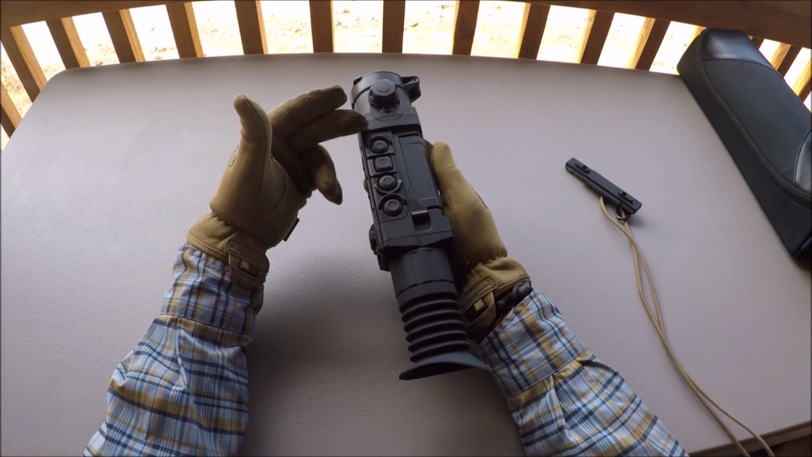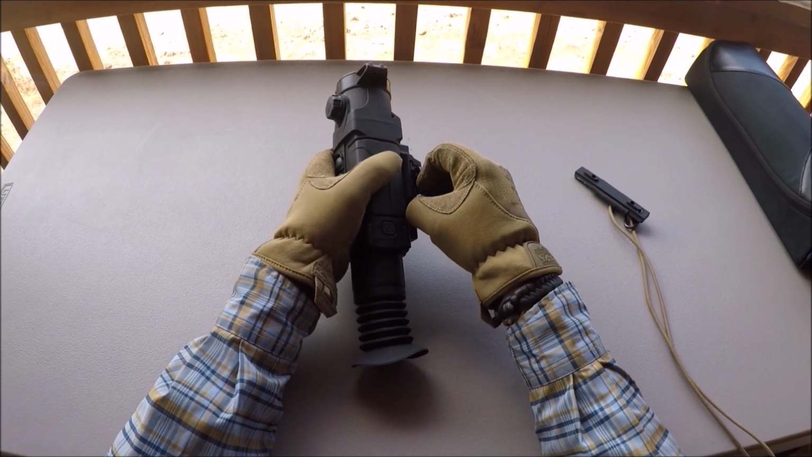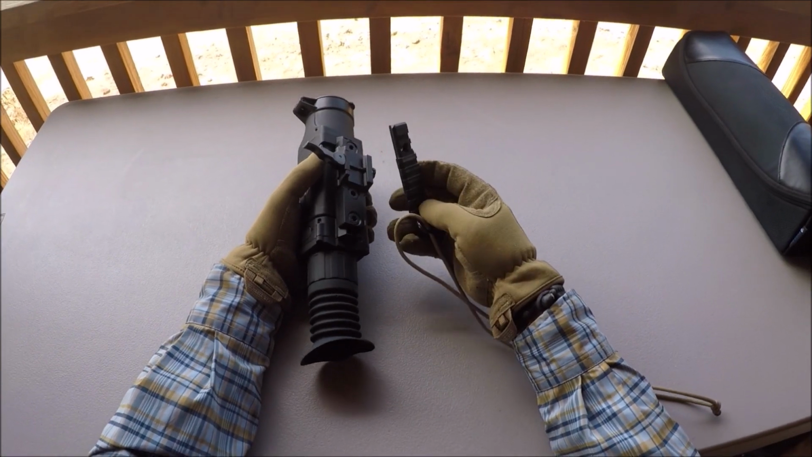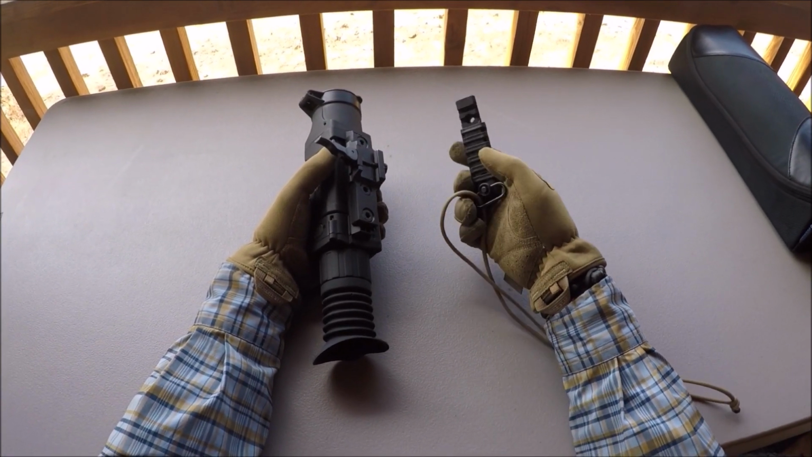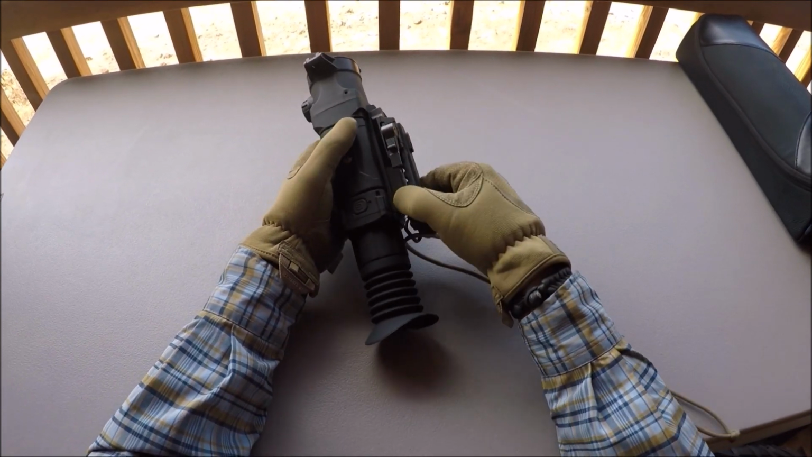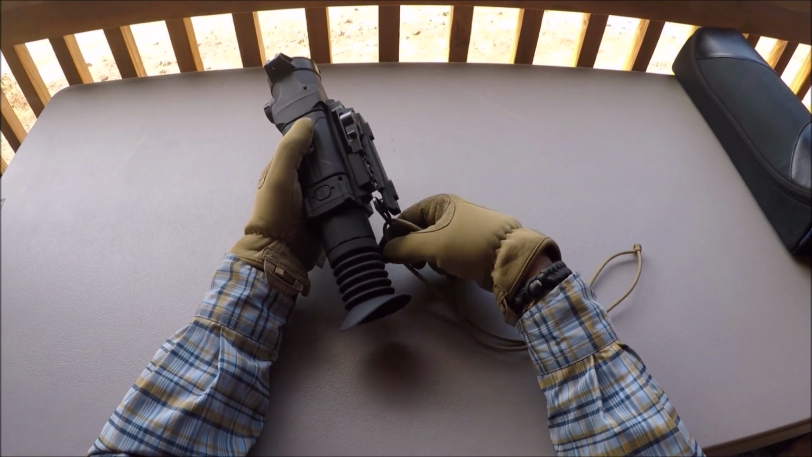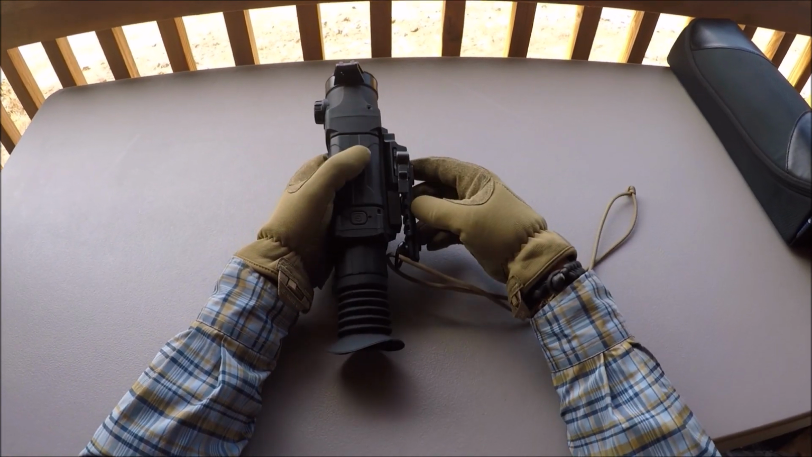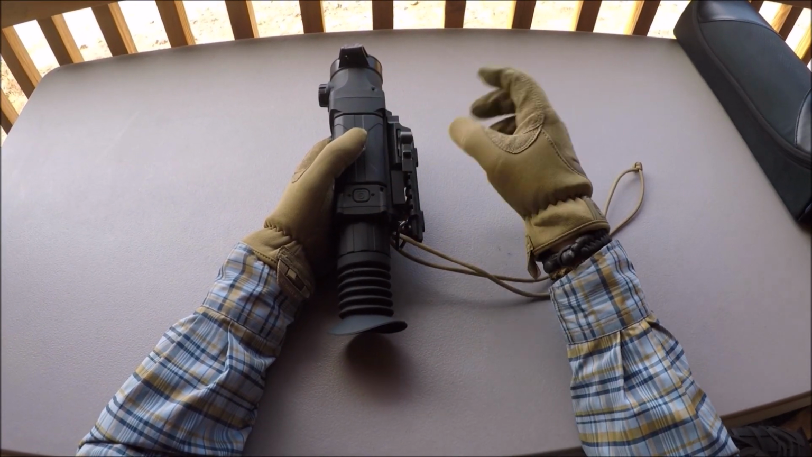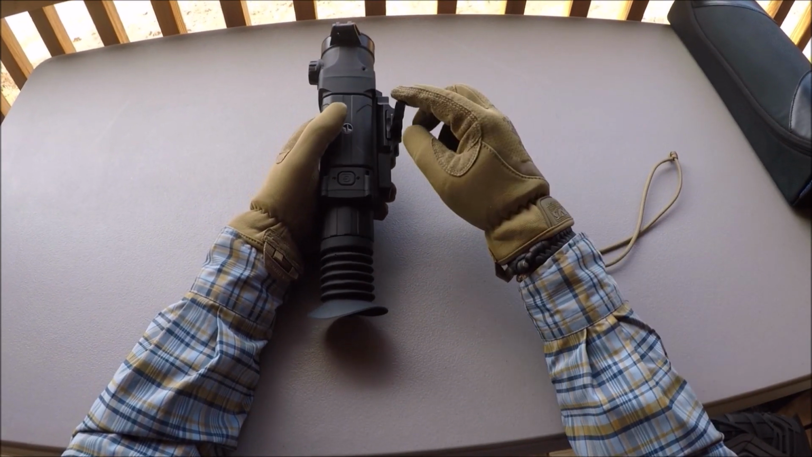So whenever I hang it on my neck, I always make sure this lens cap is closed. And what I did to make it work better as a handheld and have some protection with a lanyard is I took this pic rail I had laying around that has the QD swivel slots on it, and I just use the QD and some paracord around the sling attachment, and that's what I use to hang around my neck. Then if I'm going to stick it on my tripod or on my weapon that's on my tripod, all I have to do is take this off, and now I can stick it on my gun and I'm good to go.